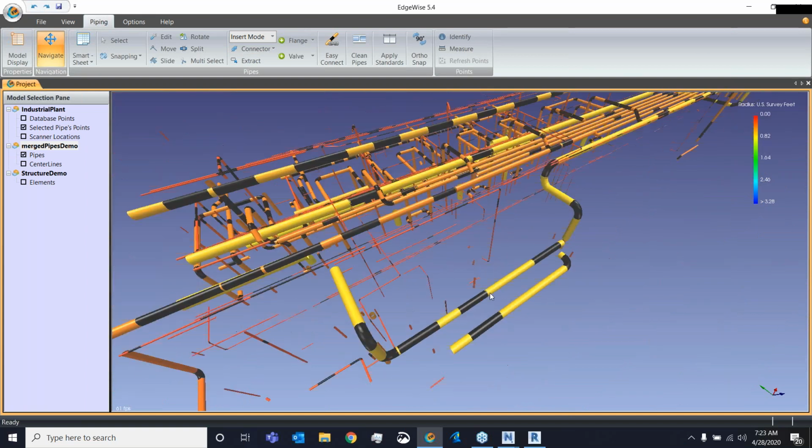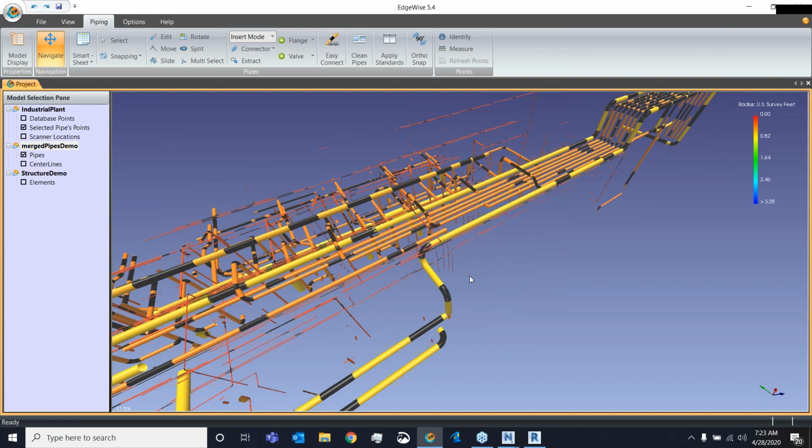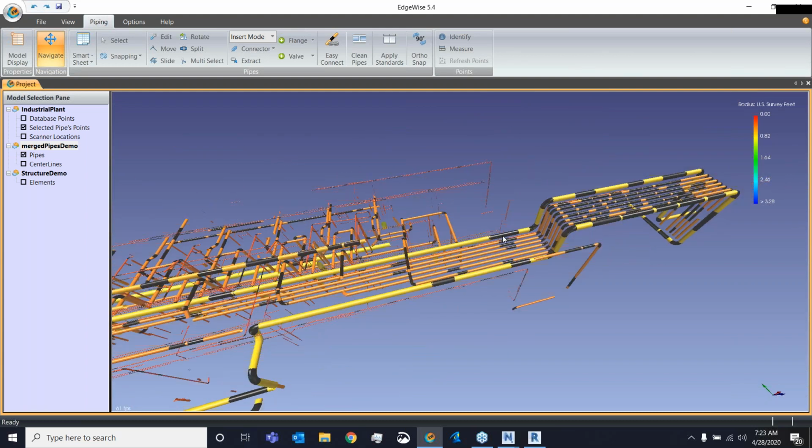So pretty much at this step in the workflow, I go through filling in the gaps, doing my connections, and again, finishing off where maybe the automation might have missed anything.